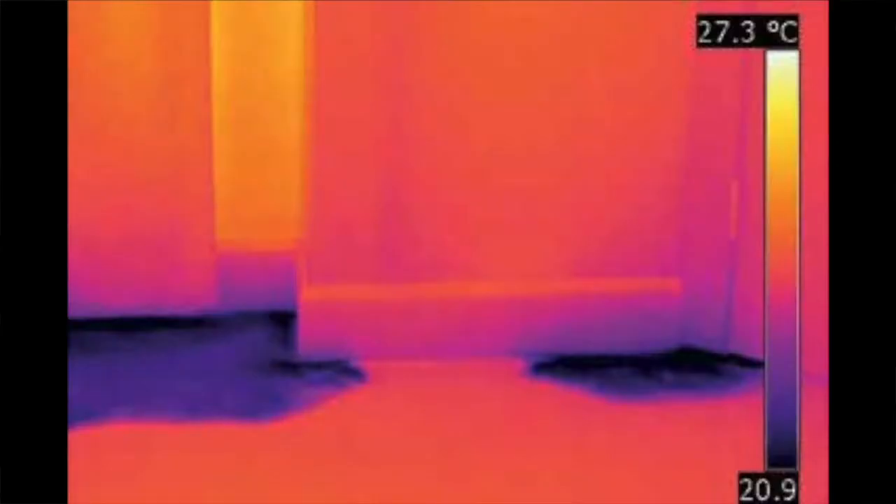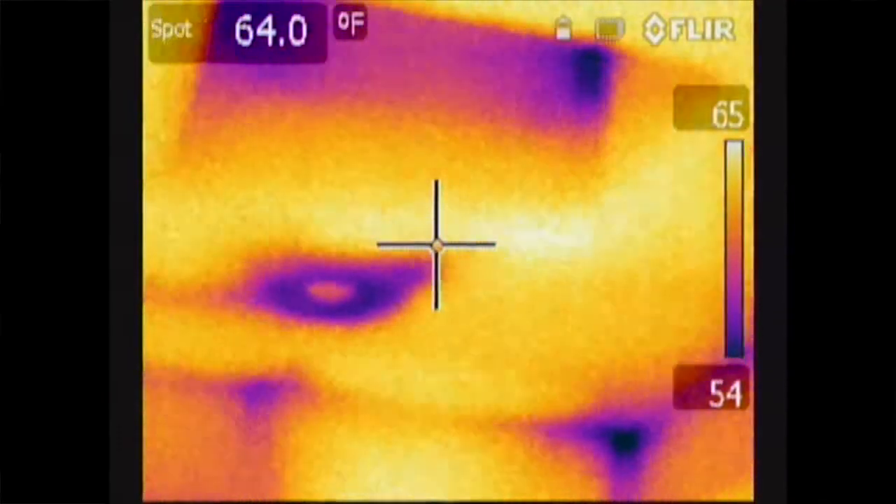Another benefit of a thermal imaging camera is that it can detect moisture or leakage issues behind a wall before they become a major problem. Moisture within a wall will typically be a few degrees warmer or colder than the surrounding areas depending on the time of day and the temperature inside the room. This can be especially useful when trying to detect hard-to-find leaks without having to remove large sections of drywall. The camera can also be used after the leak is repaired to confirm that the repair is actually working.